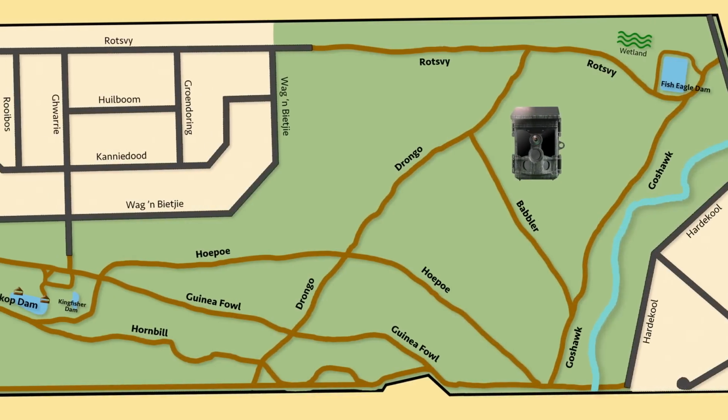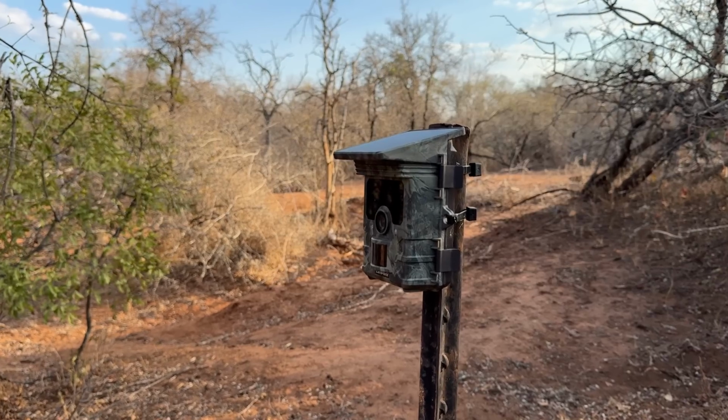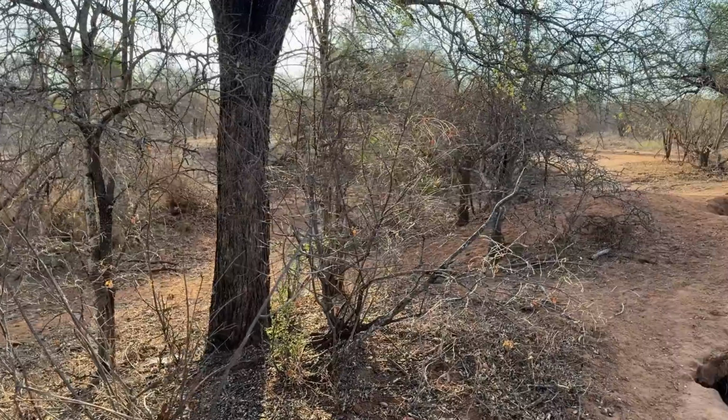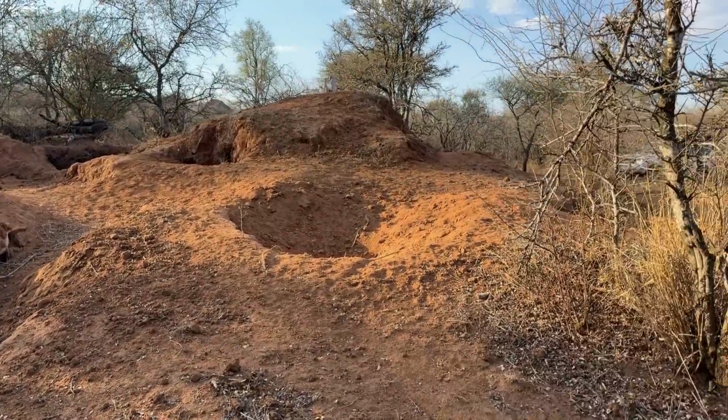The other two trail cameras both face burrows, one along Guinea Road in the center of the estate, and one along a game path between Rotsvay Gravel and Babbler Roads in the northeast of the estate. The camera along Guinea Road still needs a name, so email me if you're keen to sponsor it. It faces one of the largest termite mounds in the whole estate and has multiple burrows around it.